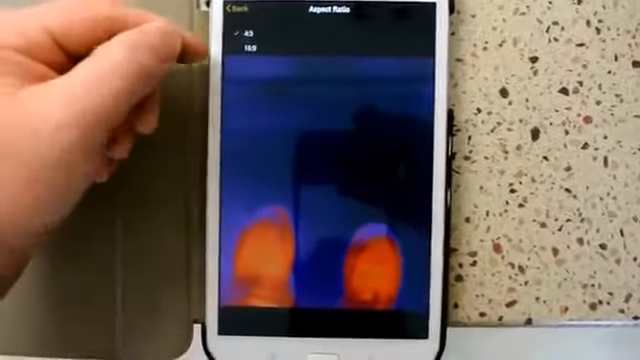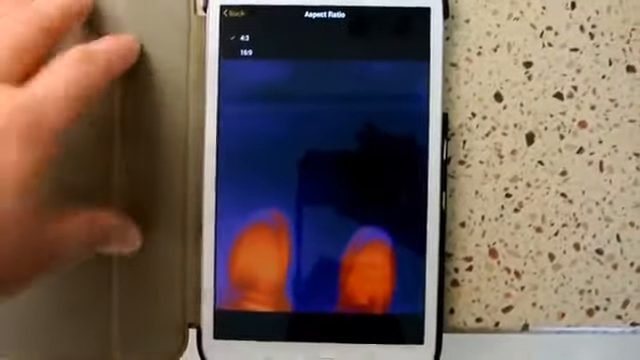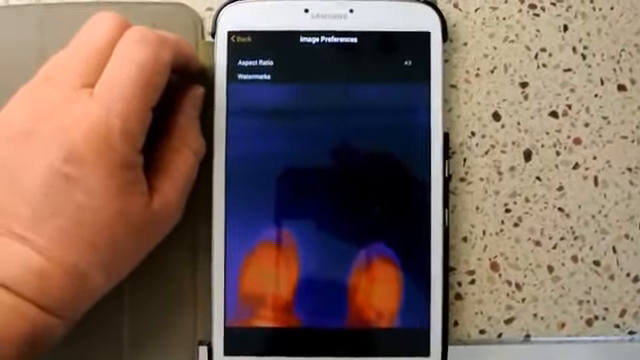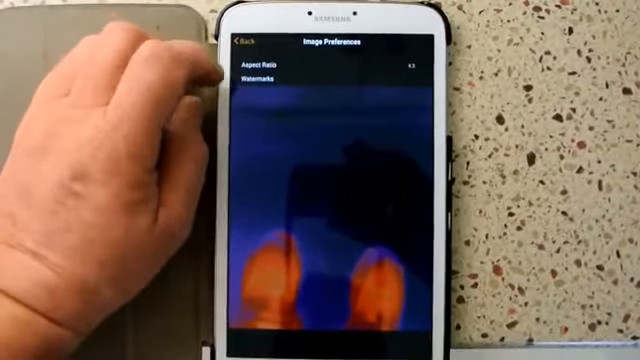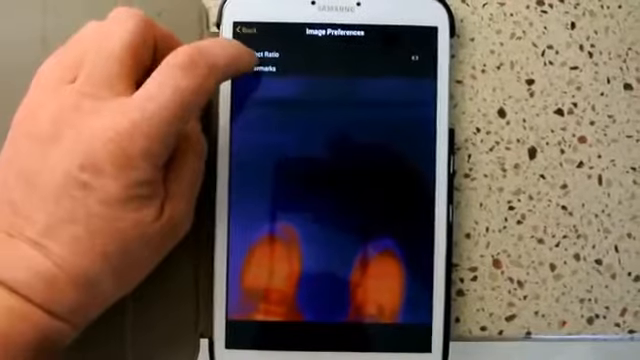So in my thoughts, and this may be wrong, if you go with a 16 by 9, you're actually not going to be using the full sensor array, or it's going to have to extrapolate in a less than fairly square method. So I'm thinking that the 16 by 9 may not be that usable of a ratio. Maybe Seek can correct me if I'm wrong.